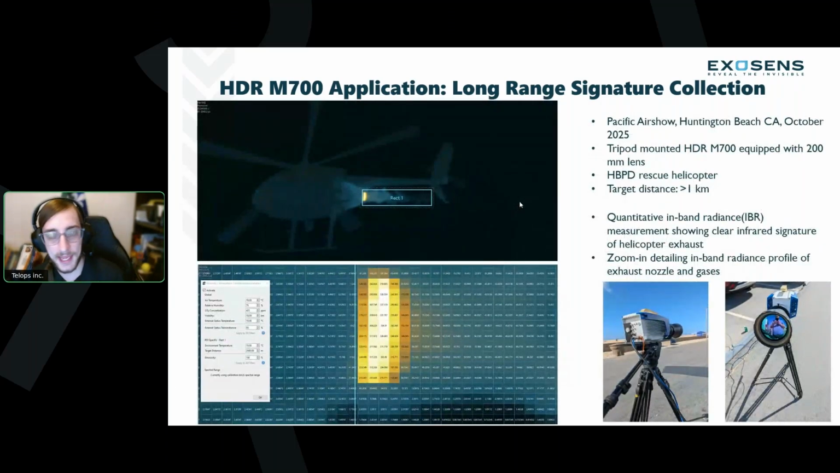So this is now a helicopter still at the same air show in Huntington Beach at about 1 kilometer distance. And we have applied, as you can see in the bottom left, the relevant conditions for the day of the collection there. And we have activated it on the full scene, and all on the back end, the Telops data management engine handles all of that, and it provides you with the calibrated adjusted result there. And we can see that even at 1 kilometer away, looking sideways at the exhaust vent on this helicopter, the signal level there is over 300 degrees C.